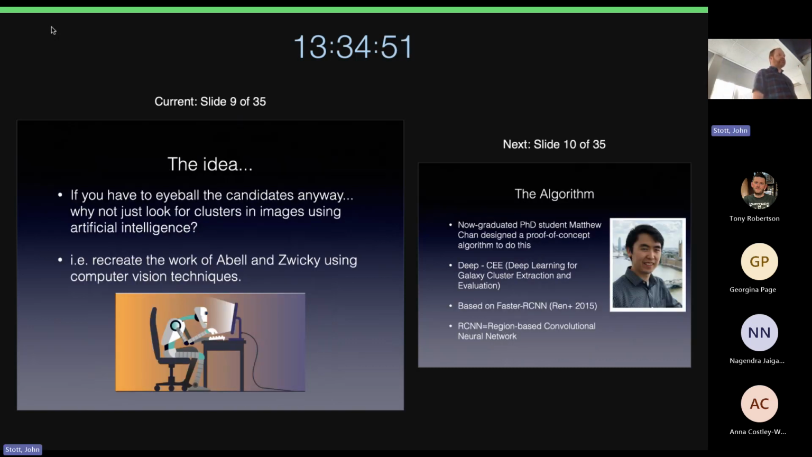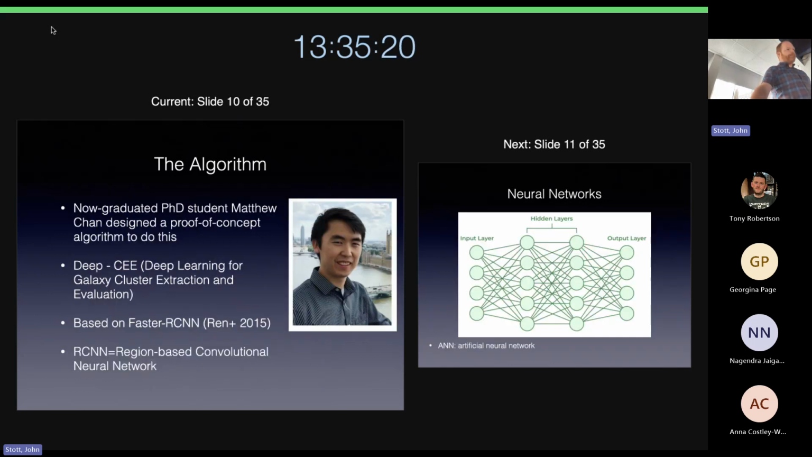So this is where the artificial intelligence comes in. If you have to eyeball all the candidates anyway, why don't you just look for clusters in the entire sky using artificial intelligence? It wouldn't be possible for a person to do this because it would take forever, but it is possible to get machine learning to do it. So you break up the sky into cells and look across the whole sky to see if we can find them. So I came up with this idea, basically using machine learning to recreate the work of Abell and Zwicky.